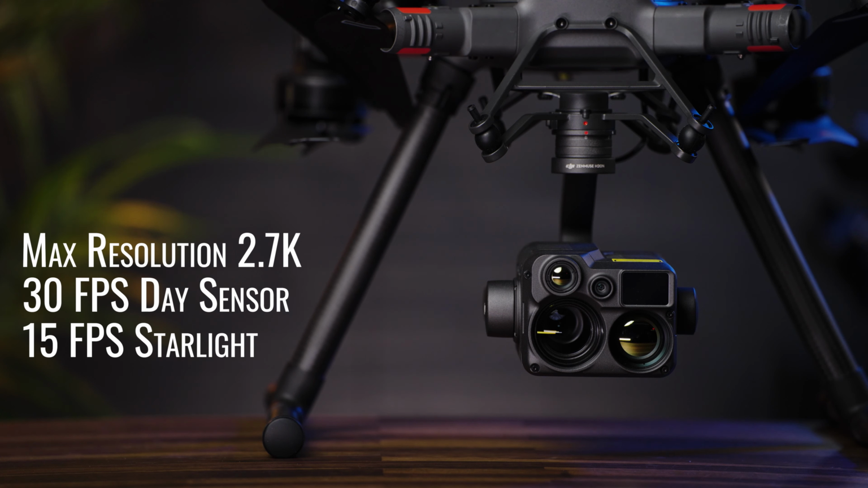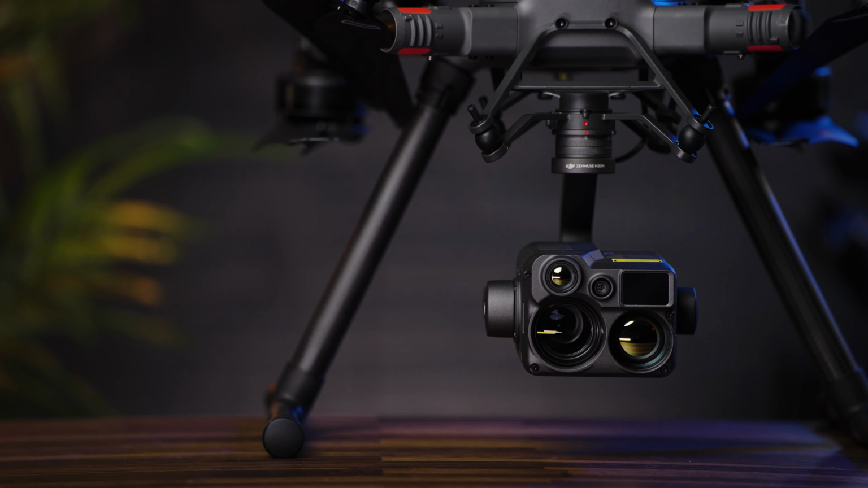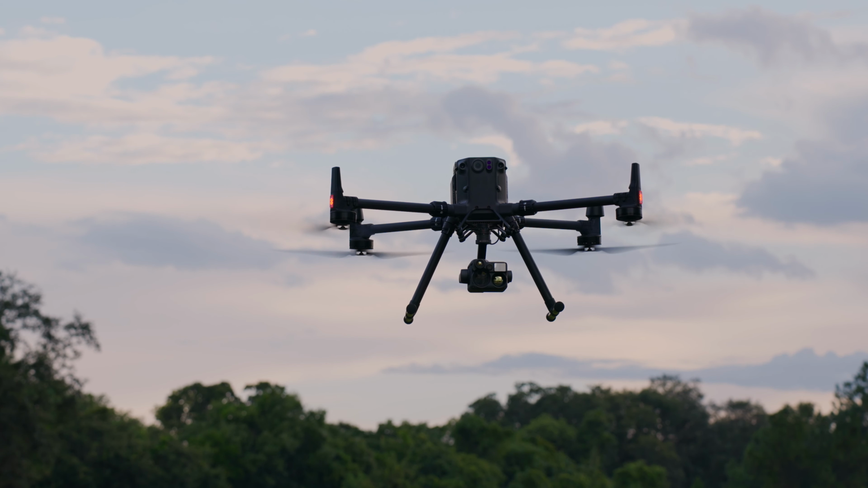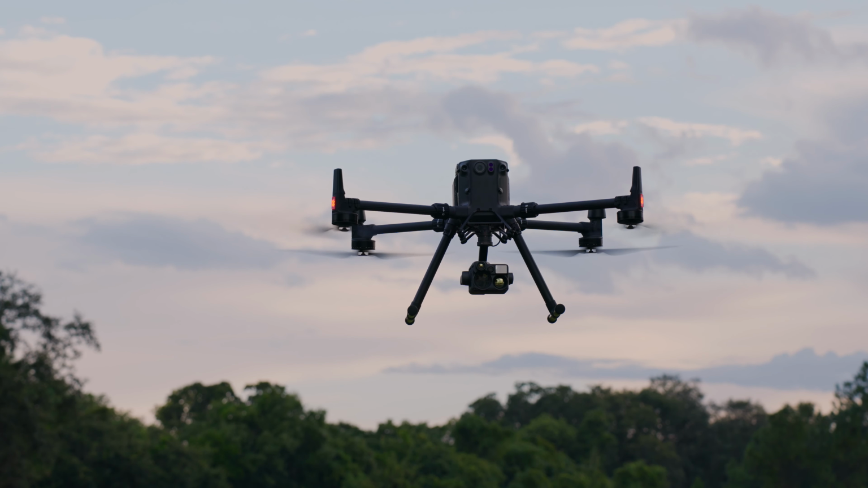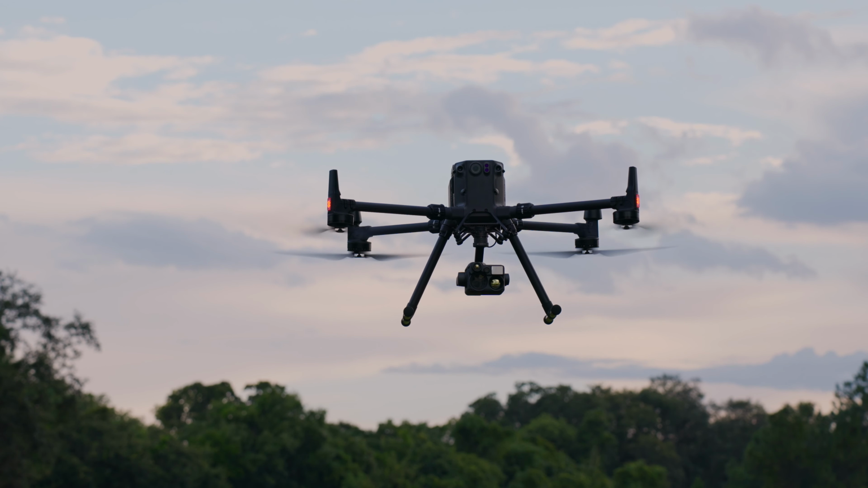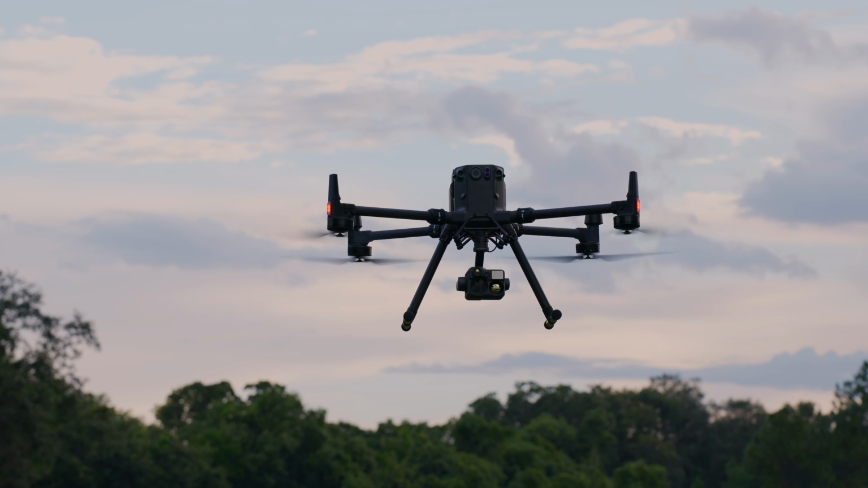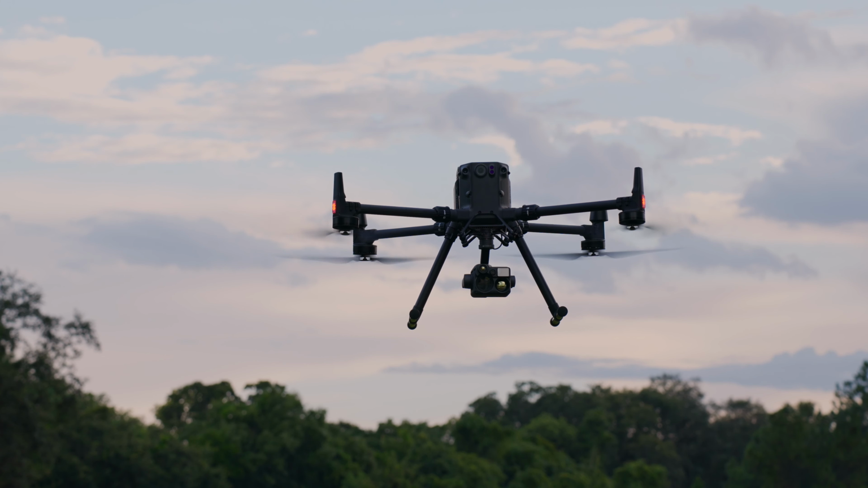You'll see how that operates a little bit later, and there's some things you'll need to understand when you are using this at night, and some things that I didn't realize when I was using that night sensor mode as well. It also has the same ISO range of 100 to 102,400 in video, both in photo. So it's capable of doing quite a lot, just like that wide angle sensor. And then of course that rounds out the specifications on this camera.